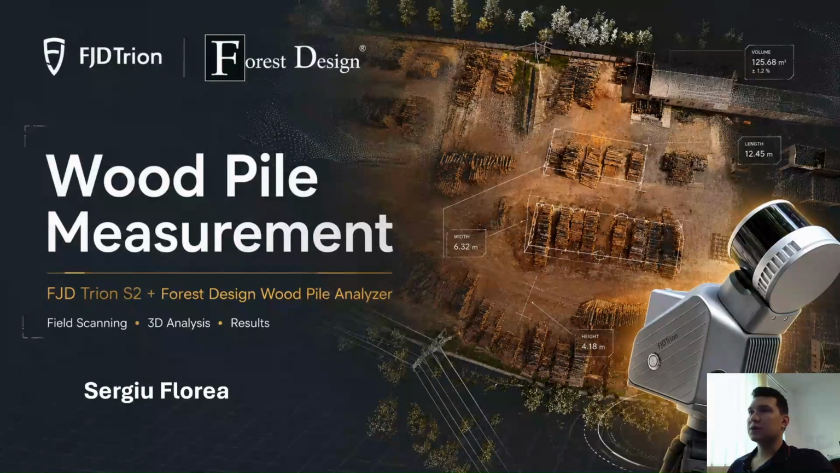As an introduction, we at Forest Design, our motto is the nature in digital format, and lately the FJ Dynamics scanners did a great job for us in improving our data collection and the results. In today's workflow, we're gonna go through the steps that we did from getting the raw data until the results.